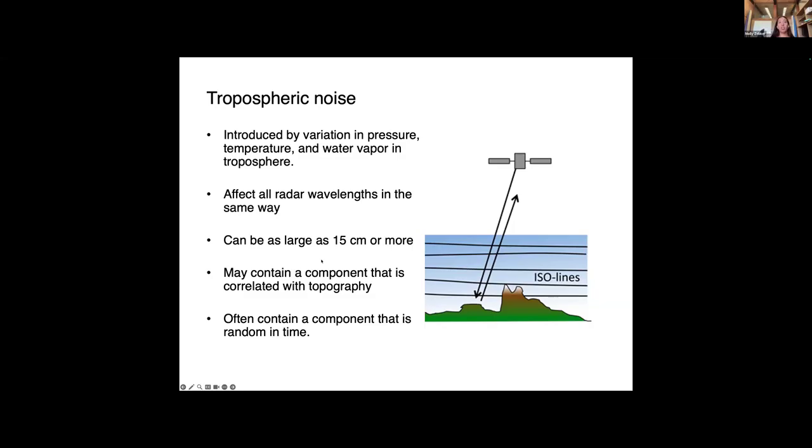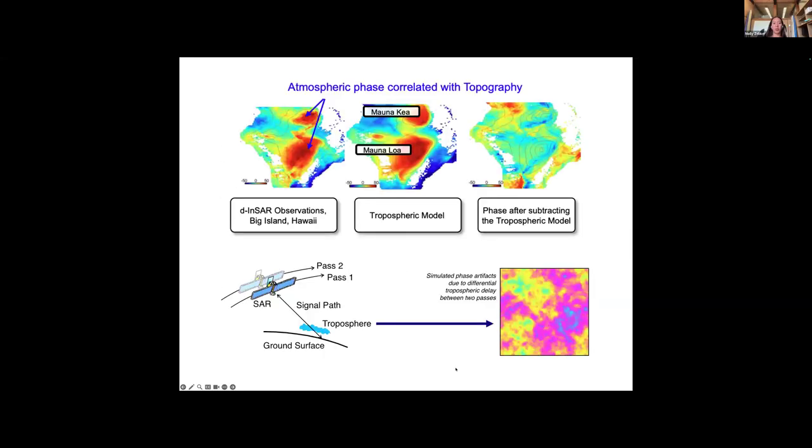So the troposphere can lead to a stratified component, which is related to the topography. So areas of high elevation or low elevation might have more or less troposphere. And then there's also a component that's random in time. So this is the turbulent troposphere, which is harder to model and remove.